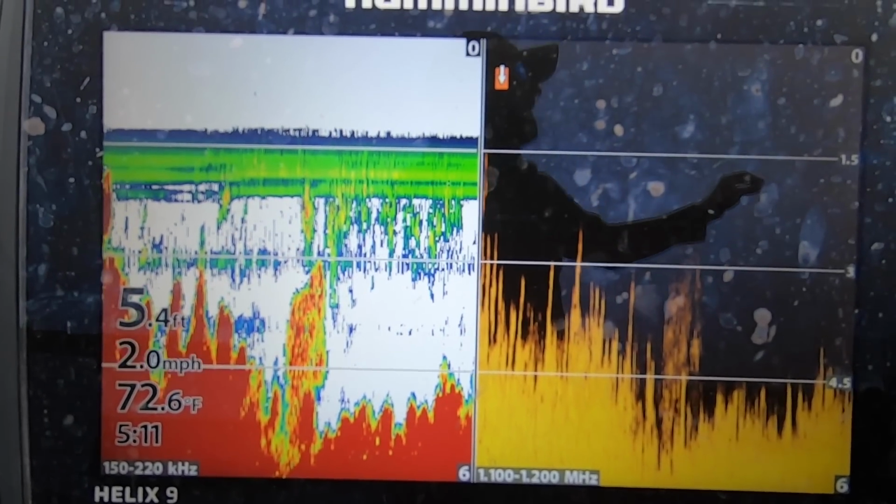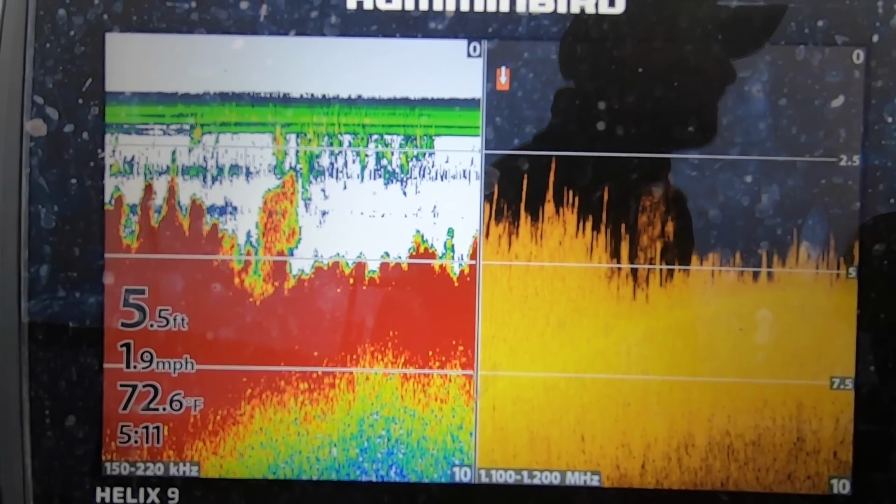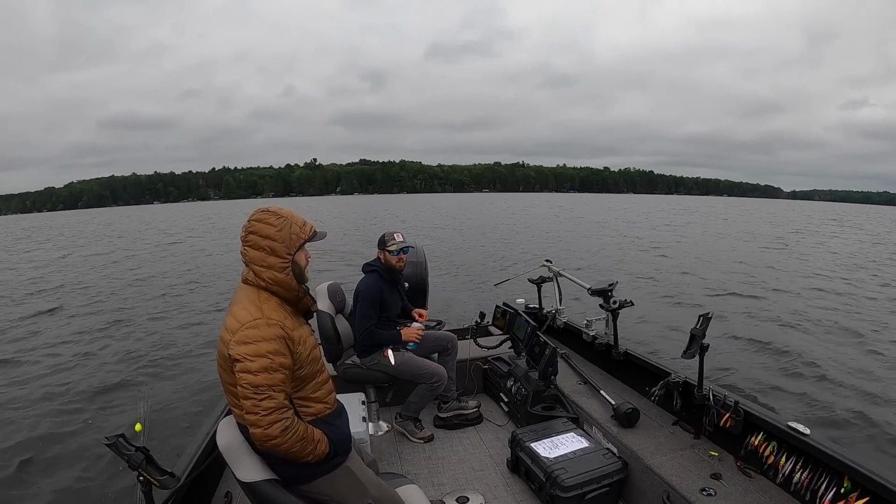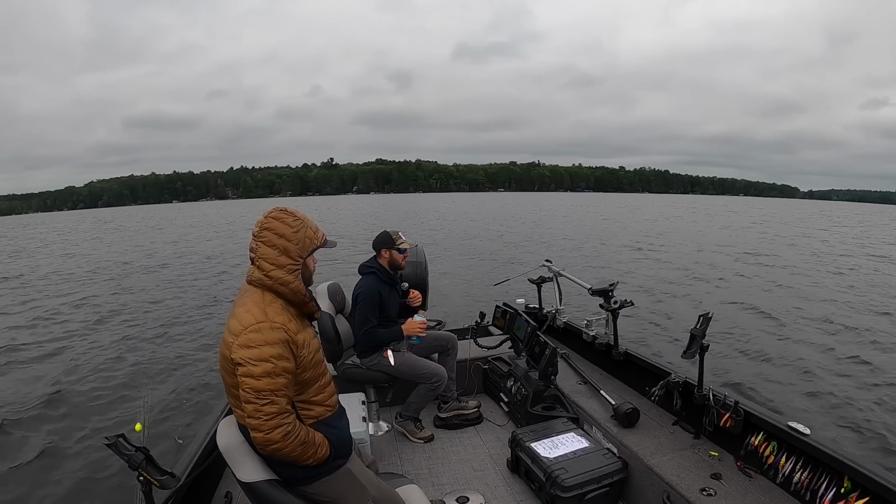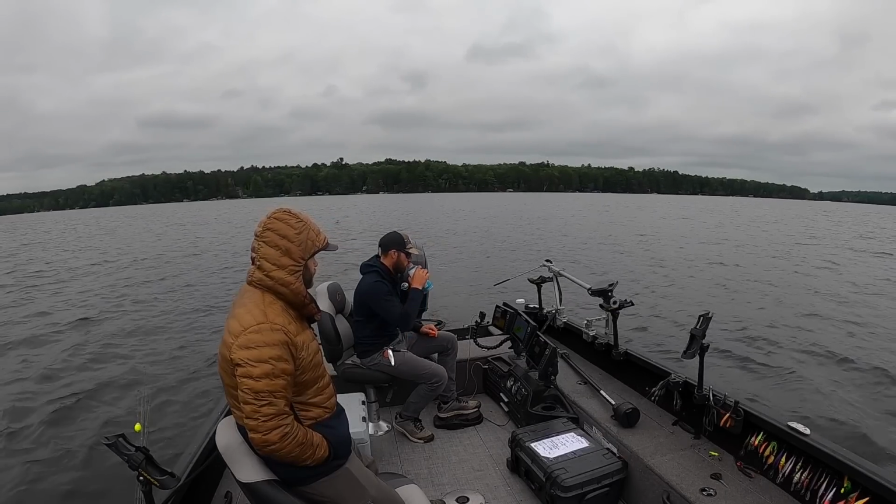Milfoil, not always a bad thing. A lot of times fish love holding on it, especially walleyes in a lot of these clear systems. So right off the bat, good to see that. But what we really want to find is how deep this outside edge is going to be.